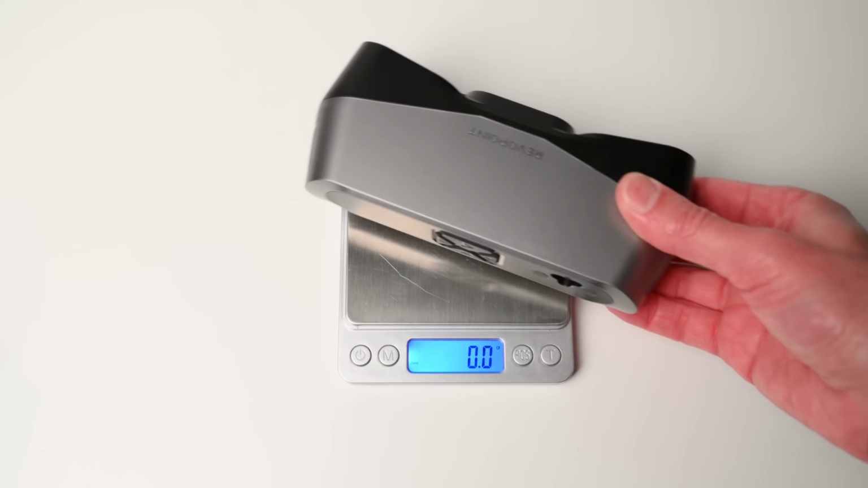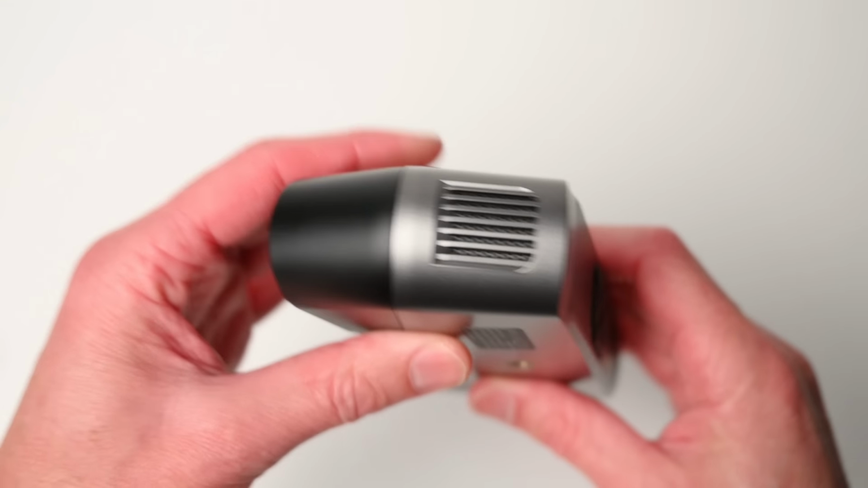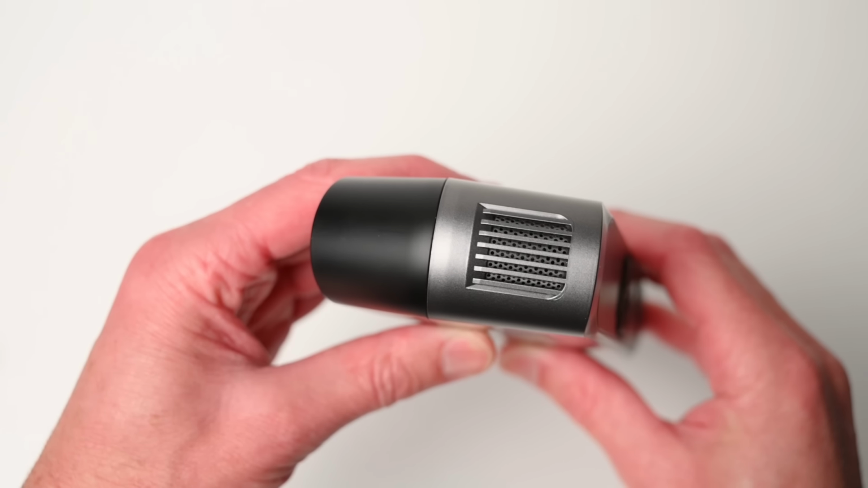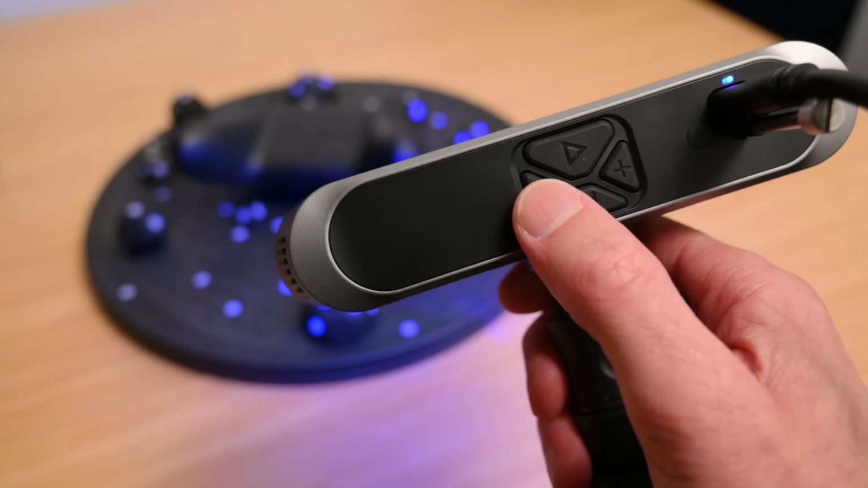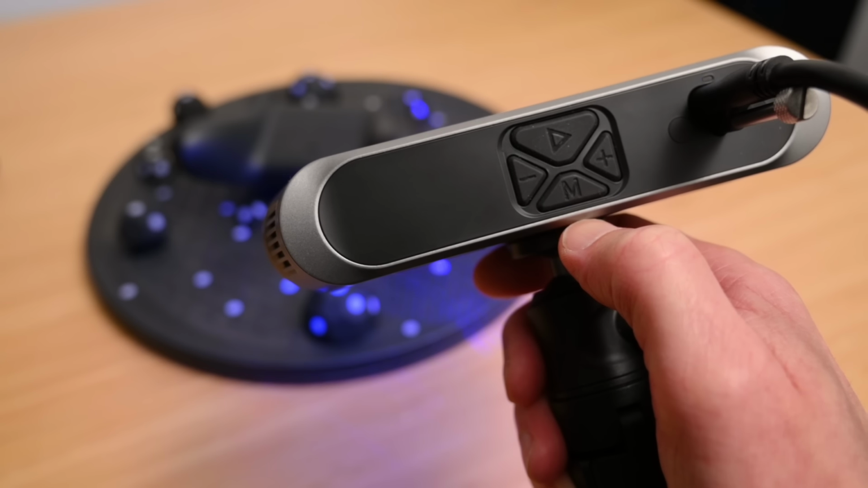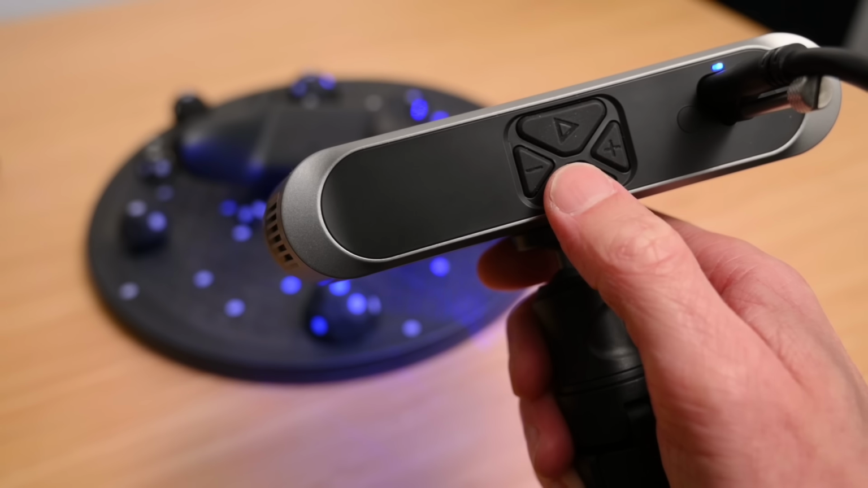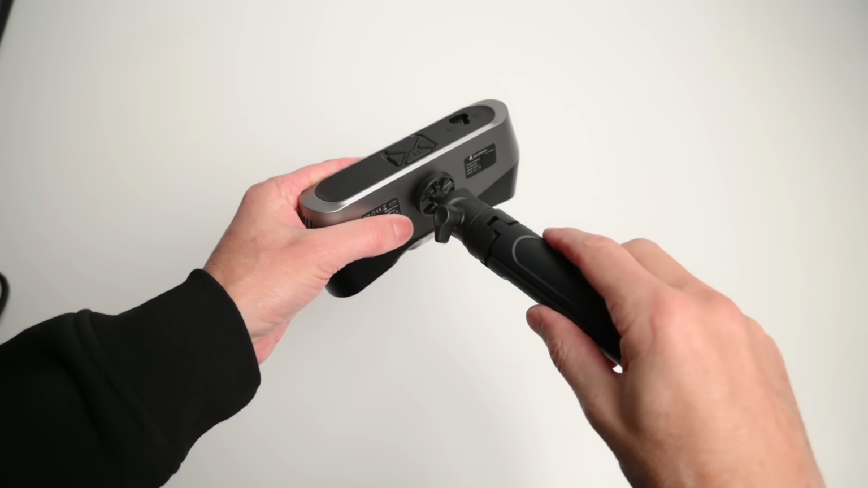The scanner itself is compact and light, weighing in just at 286 grams. On the sides there are air vents for the built-in cooling fan, and around the back you'll find the USB-C port and 4 rubber buttons. The plus and minus buttons are used to adjust exposure, M for menu shortcuts, and the play button to start or pause a scan. I like having these controls on the scanner as it makes it easy to control things right on the device.